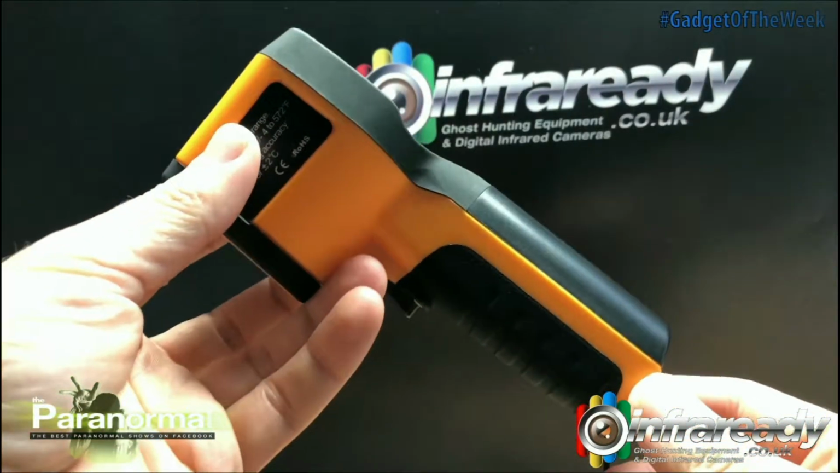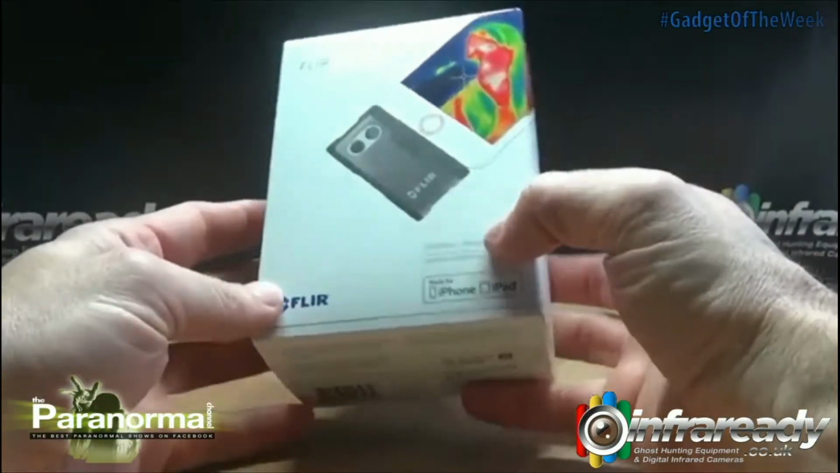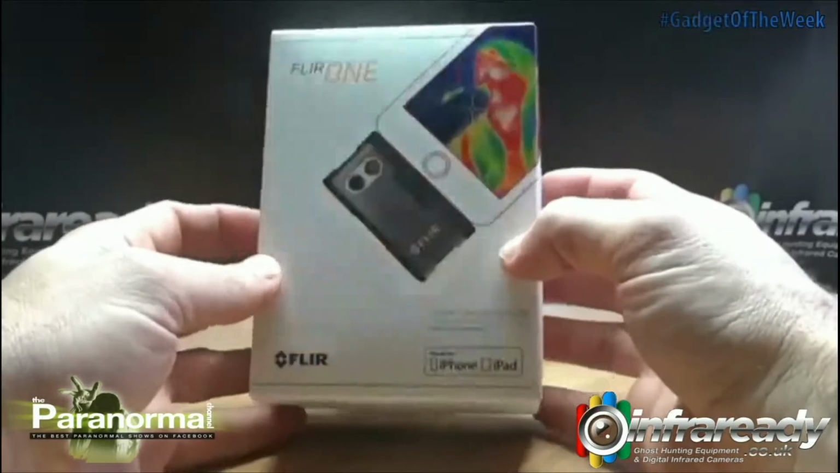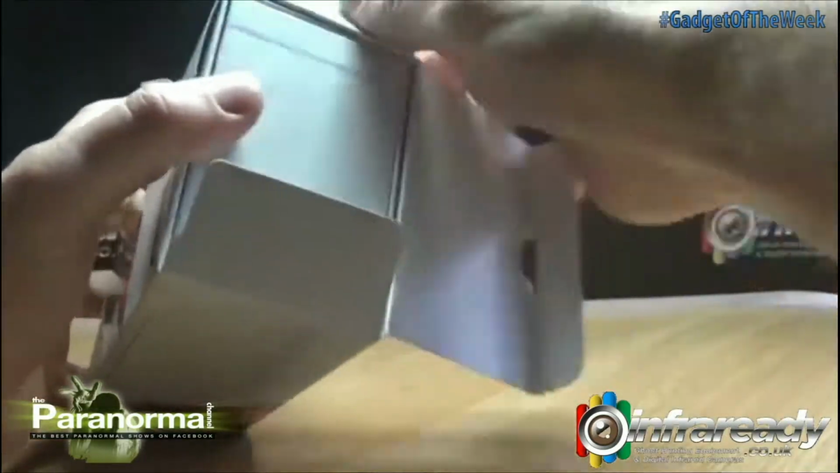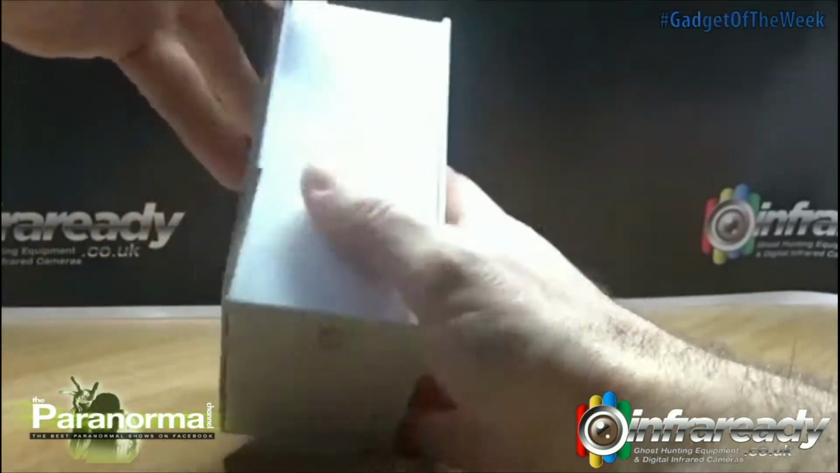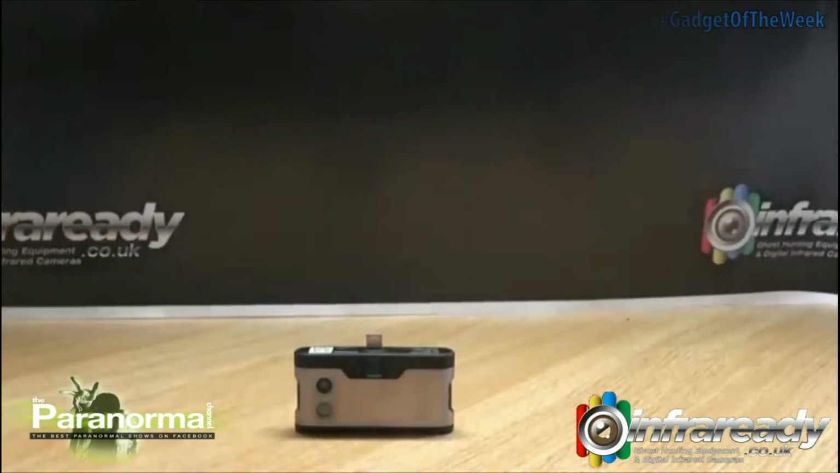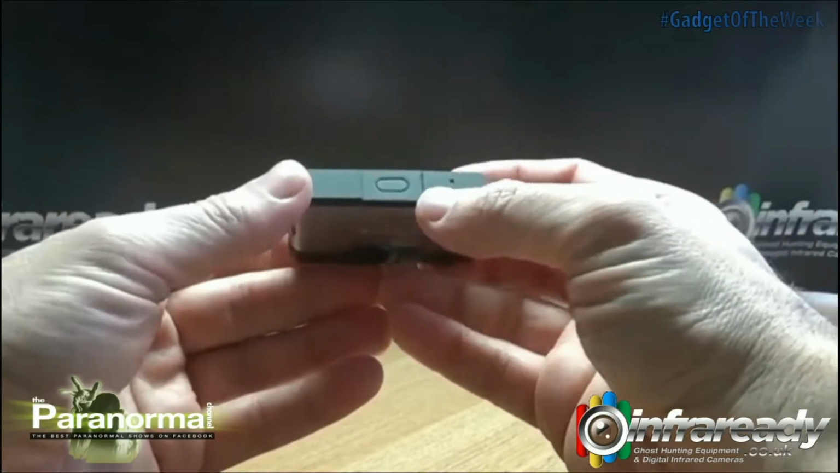Flare One being one of those, I will show you. Flare One's available for Android and Apple devices. In this instance, I'm just going to show you a demo because I've got an iPhone, so obviously I've got the one to suit that device. So, neatly packaged, as with all Flare equipment, very professional and reliable. It's quite a neat and tidy device. It's charged by USB-C, so nice and fast.